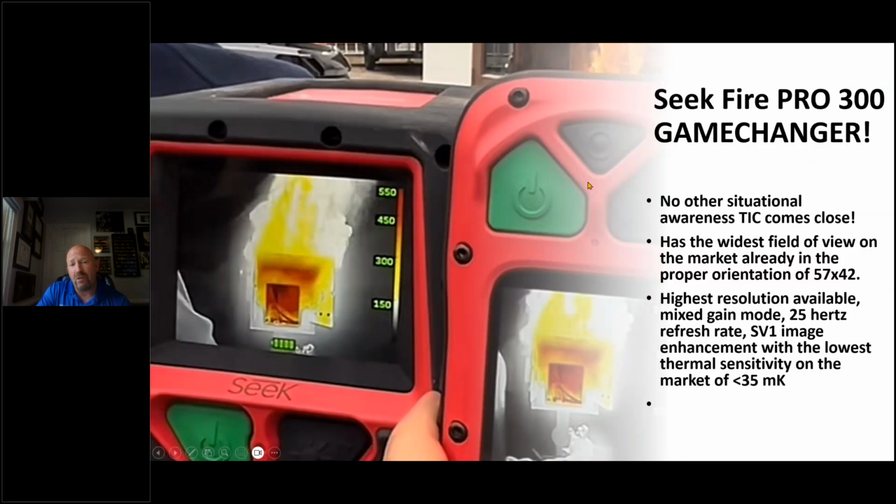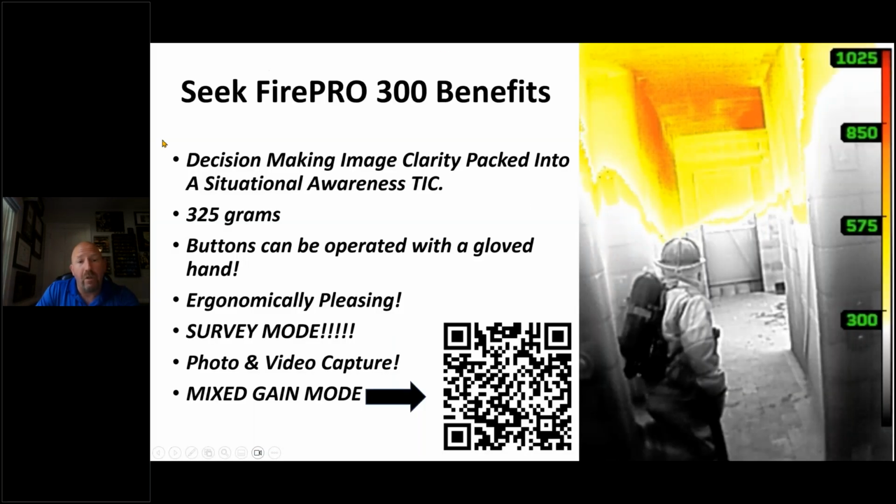I don't know if you noticed this picture here, these buttons were designed for gloved hands. Two of those buttons, power and application mode or flashlight, can be operated, as Rob Ramirez says, with your oven mitts on. So you can operate them with big, bulky gloved hands and still keep rocking. That's good, because not all of us have Vanguard MK1s or Firedex gloves. Some of us have big blue NASA space gloves issued by the department. This camera allows you to do everything I just mentioned, and it has survey mode.